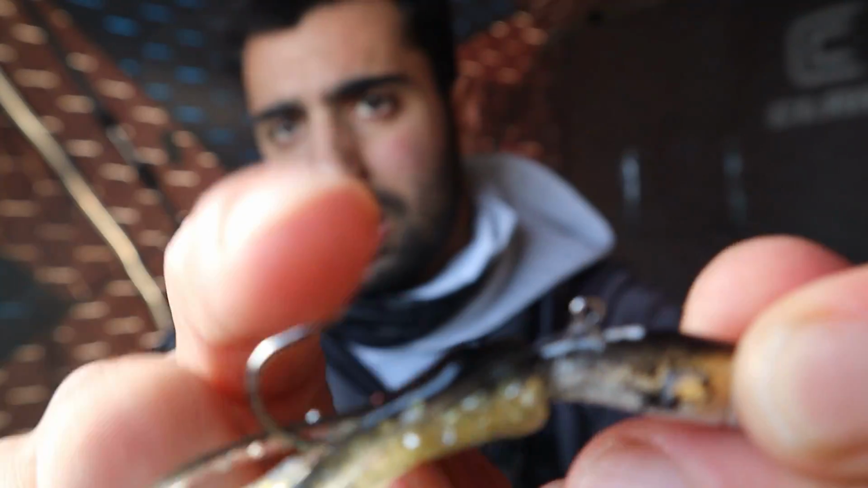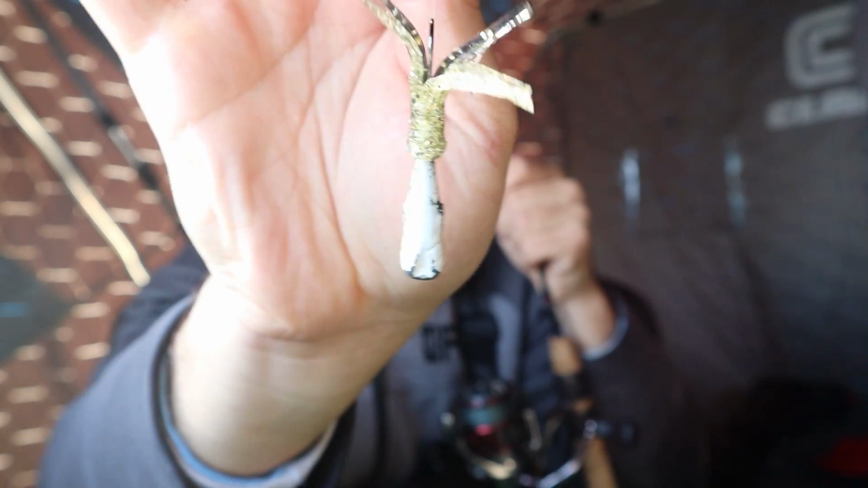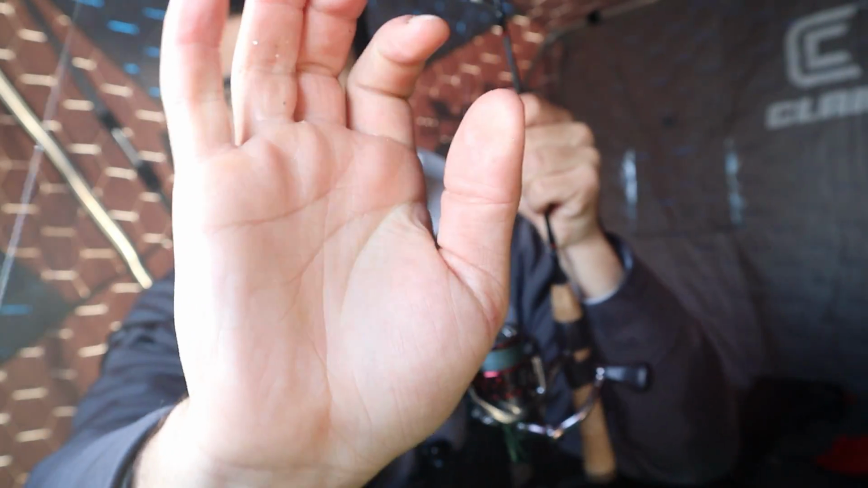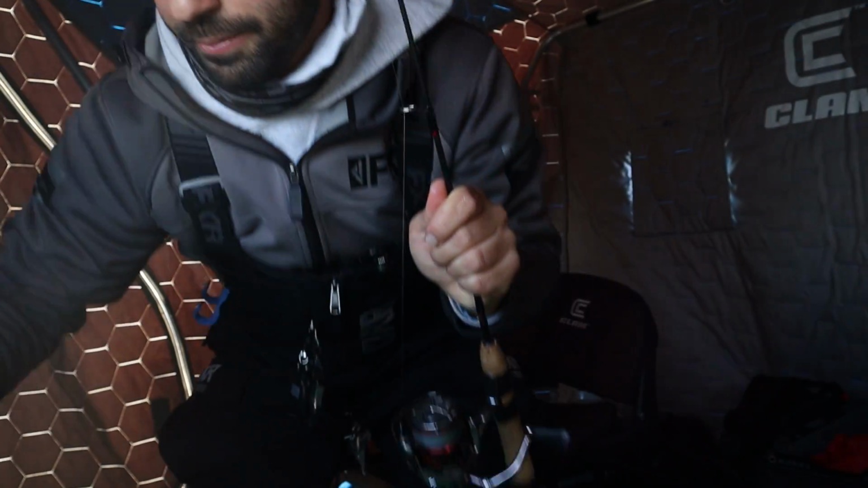So you can kind of see where that knot sits. You want to pull that knot to the very back of the jig. What that does is it allows that jig to stand pretty much straight up. See? Allows them to eat it better.